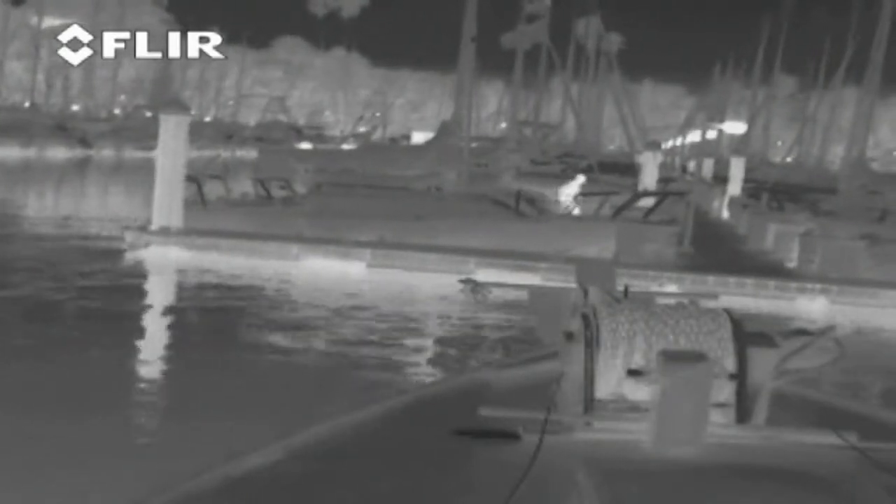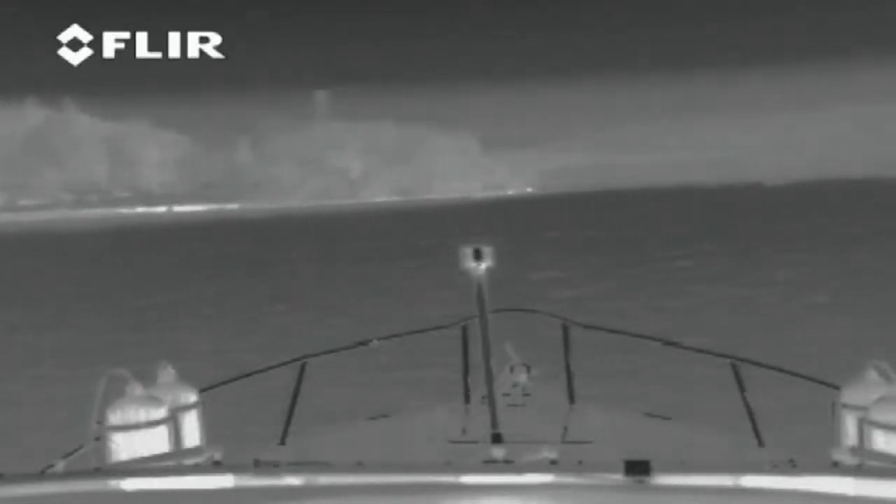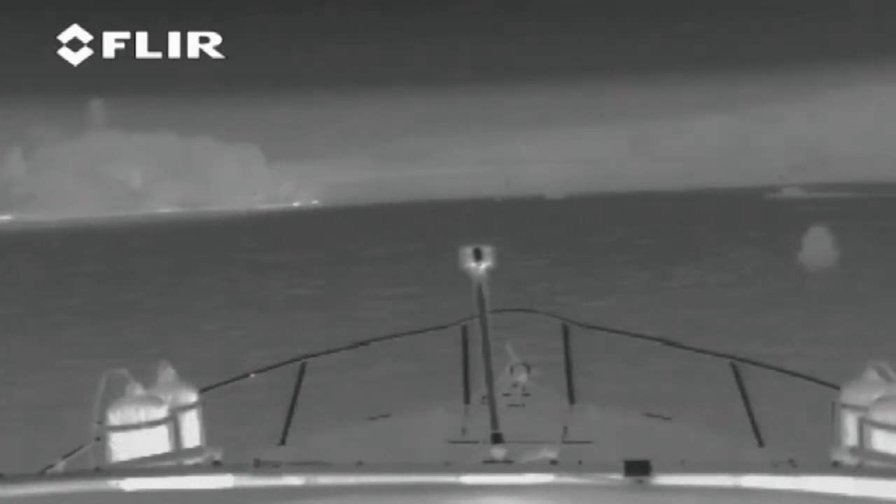A shipboard environment can be very isolated and vulnerable. Security is important. Thanks to a thermal imaging camera, you can monitor activity in port or at anchor and see approaching vessels without alerting them that they're being watched. Thermal imaging cameras can also complement existing systems like radar. Thanks to thermal imaging, you'll be able to see what that blip on your radar screen really means.